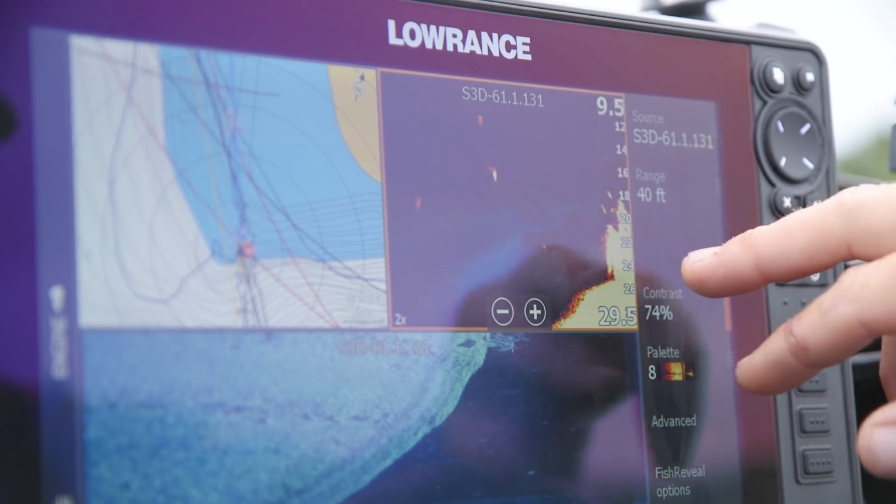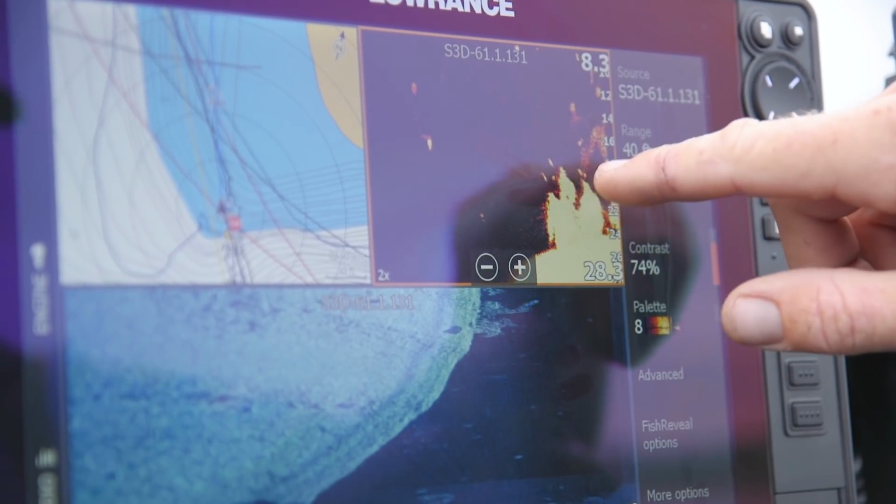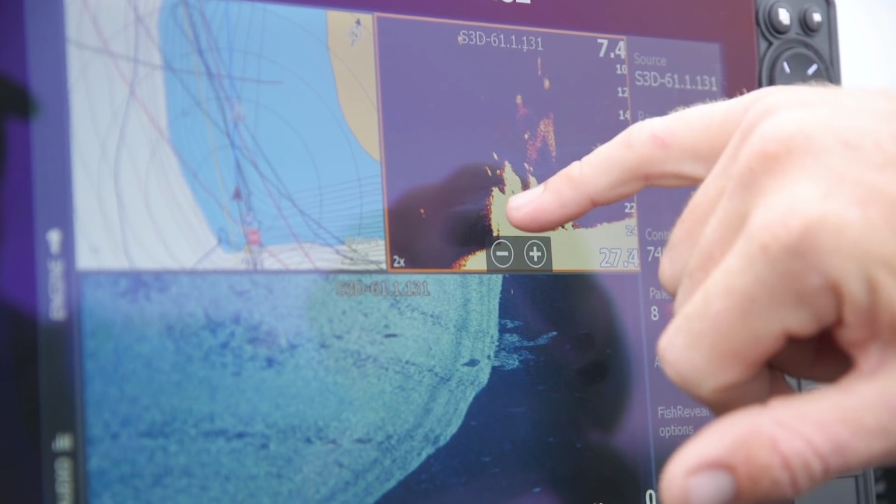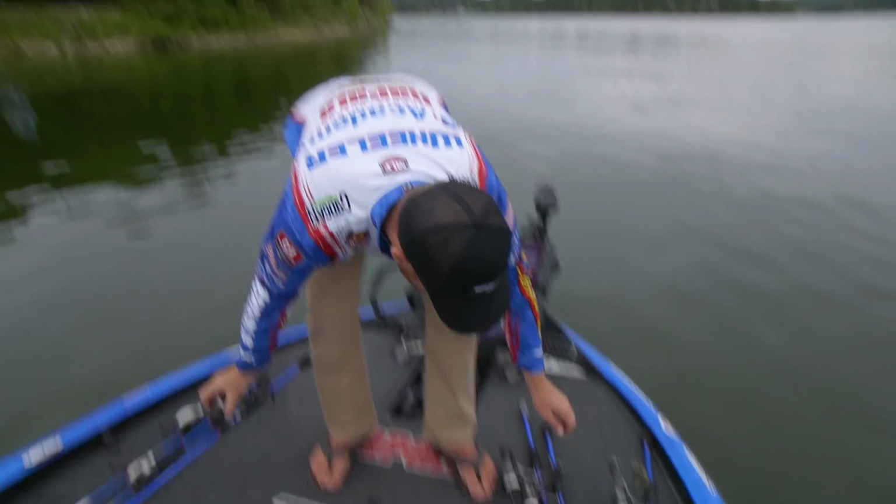All right, so this is a rock that I caught quite a few of my fish off of, and you can see they're dinged up around it, literally. That is exactly what I'm looking for. This is a big rock right here, and there's multiple fish right around there. Then there's some bait. We actually might even try to catch one of those. I'll pick up a drop shot.